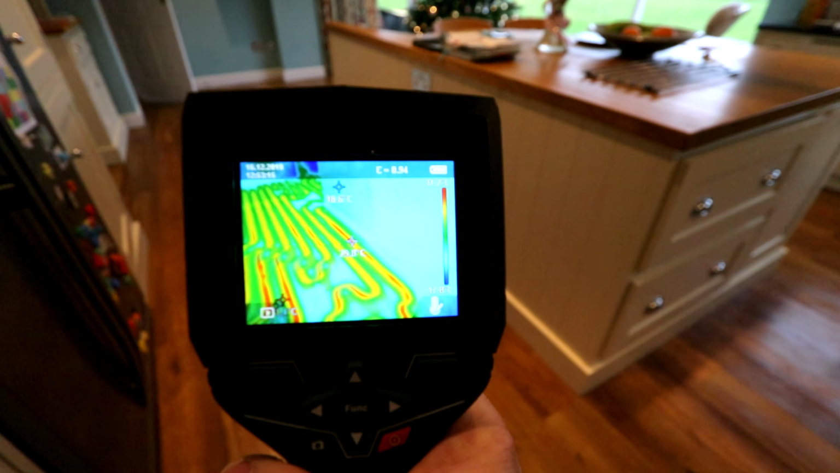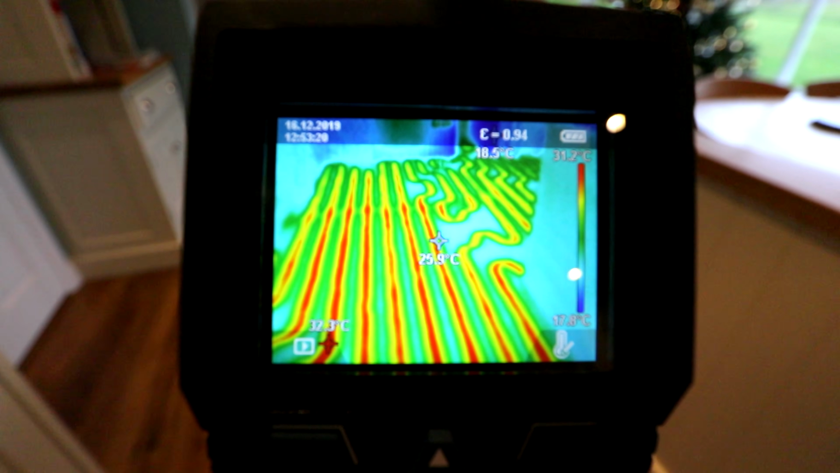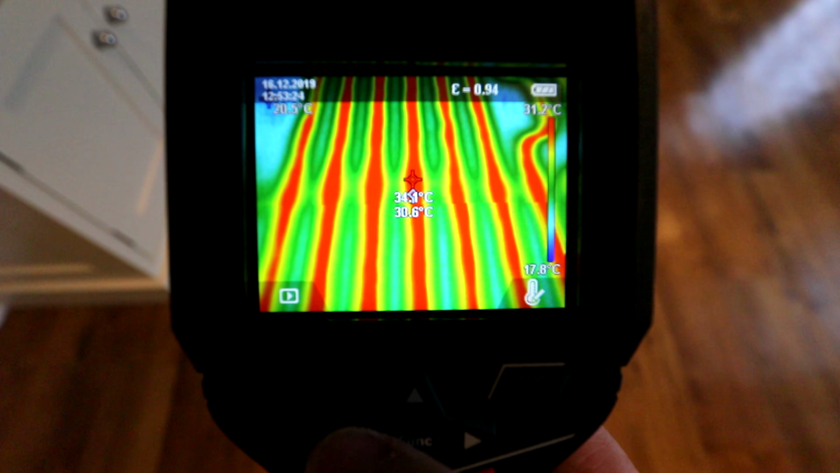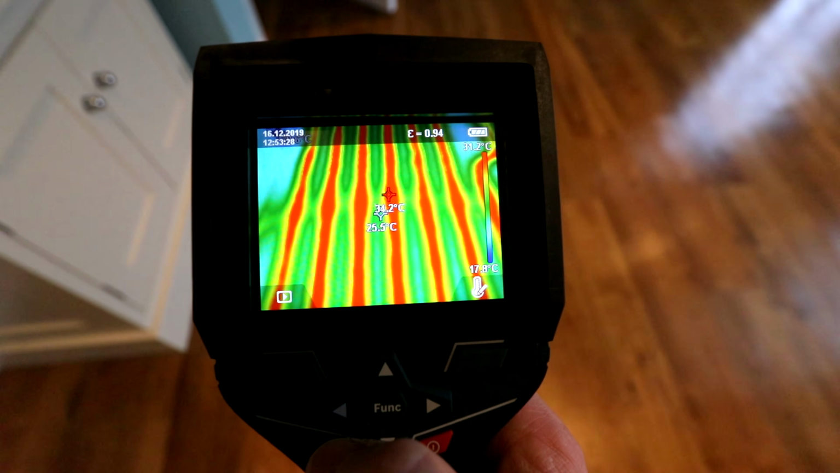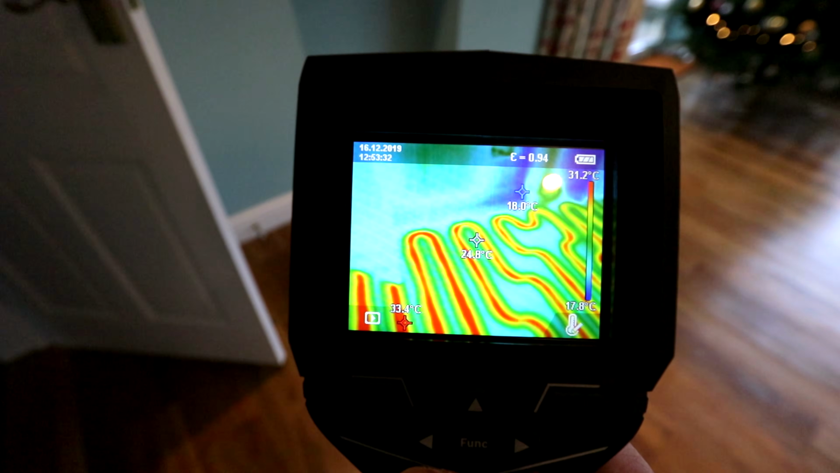Boom. Let's just go around here a bit more. This is so much fun. Look guys, isn't it just a vibrant thing? And you can see, this is getting really warm down here. We're really cooking now, aren't we? Let's take a photo of that. 34 degrees in the floor, that's really hot.